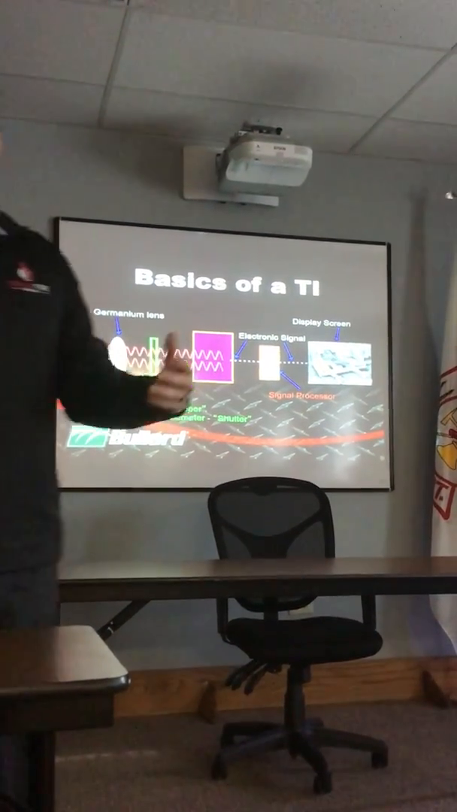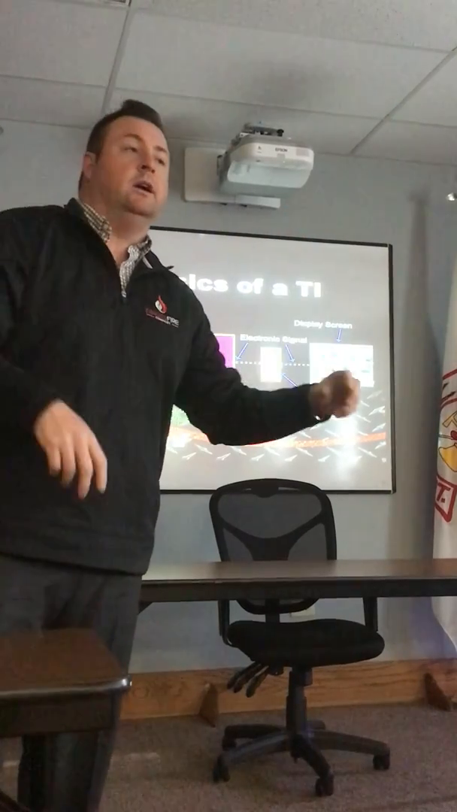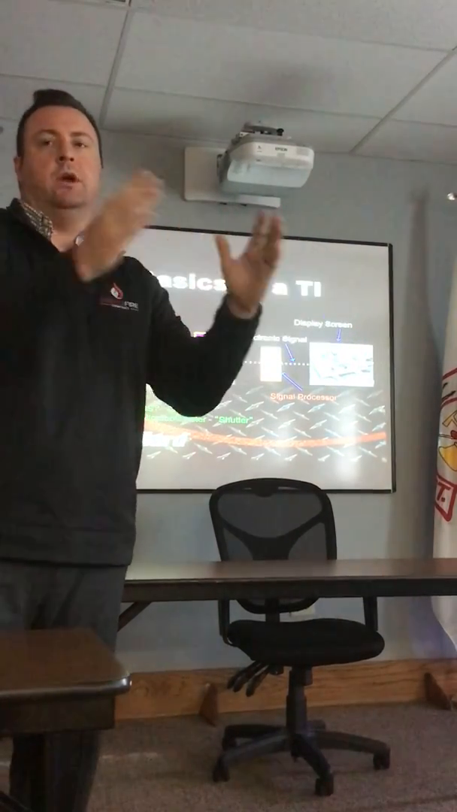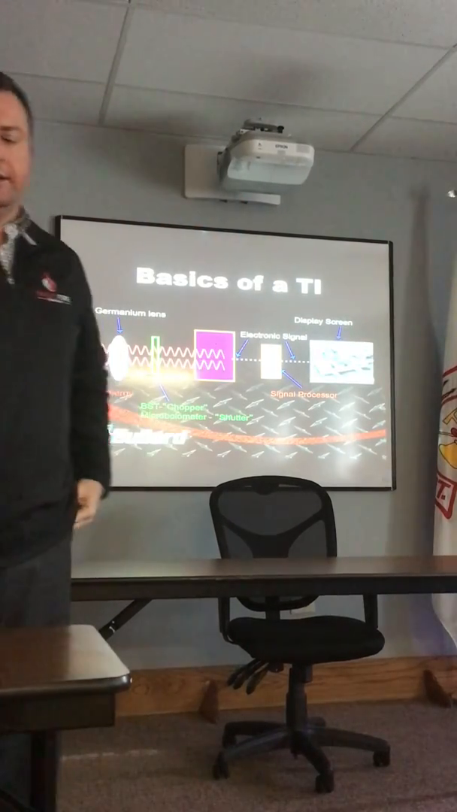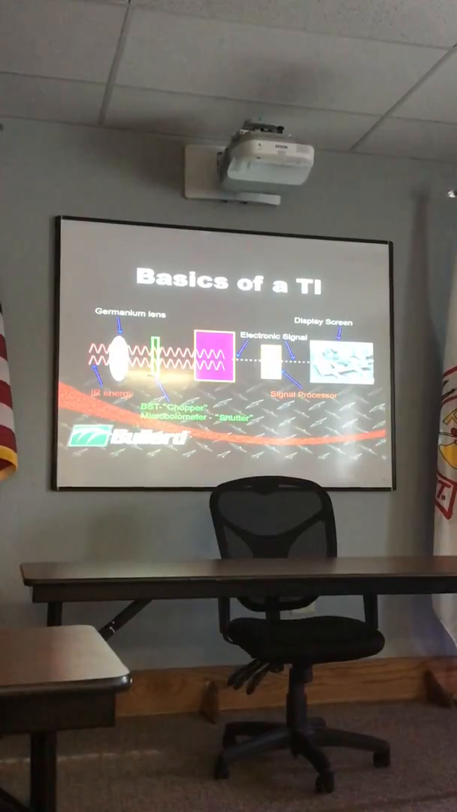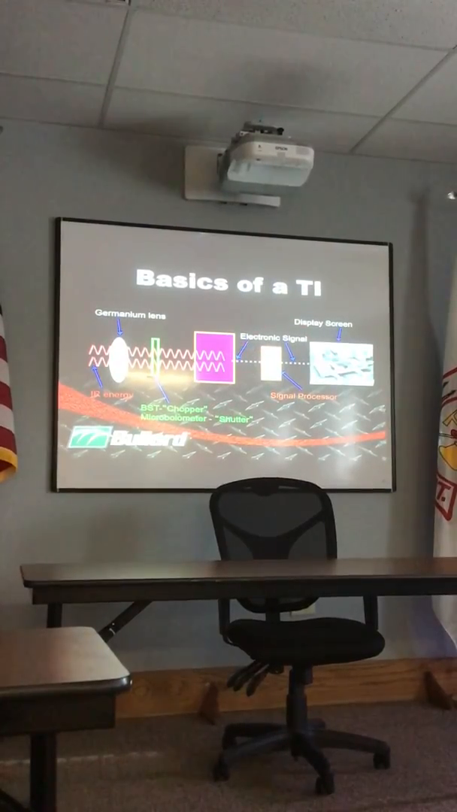So what that means is you get a more fluid video, you get less screen freezing. As you're scanning a room, the screen won't freeze up on you like older models used to, where it used to be kind of choppy and keep freezing on you. This won't happen. As it goes through the microbolometer, it goes into an electronic signal board that converts it to an image that we see on the screen.